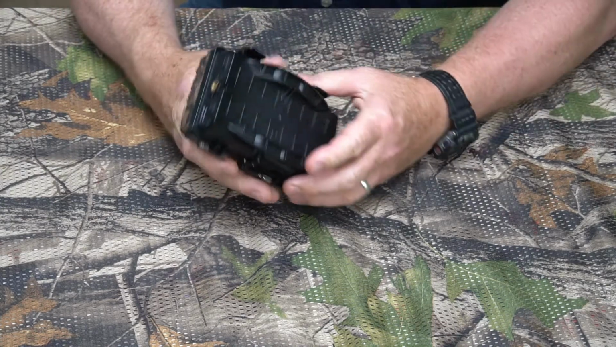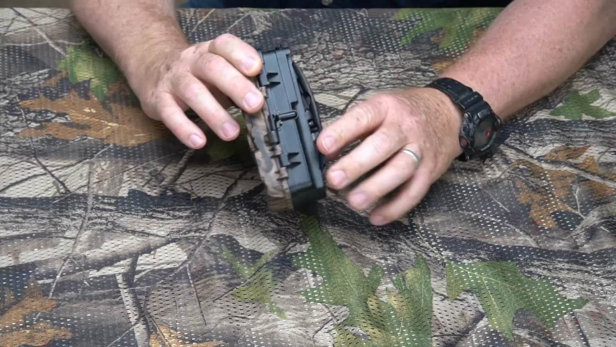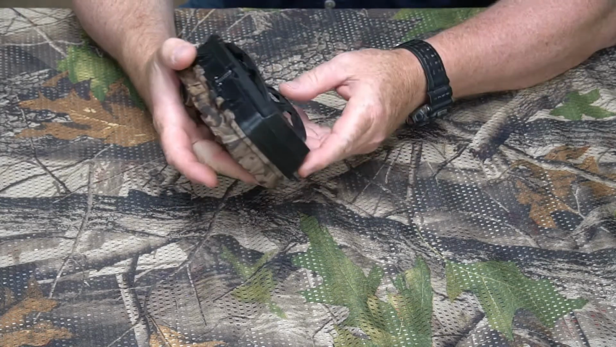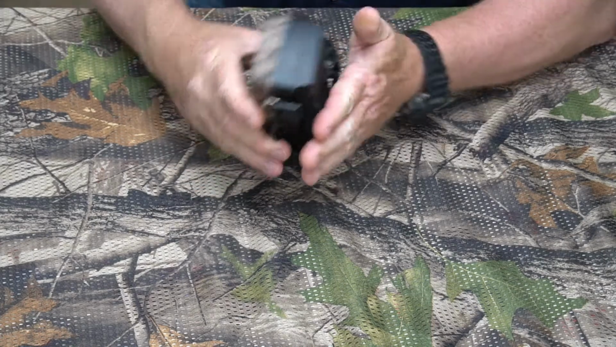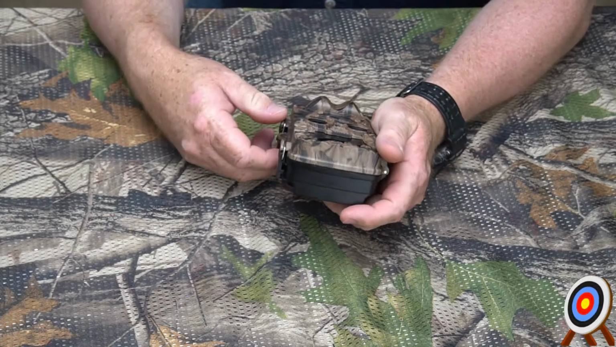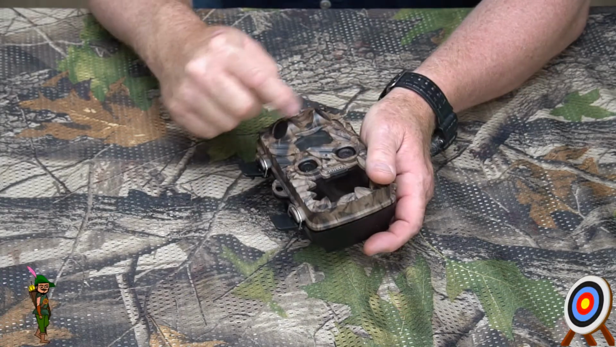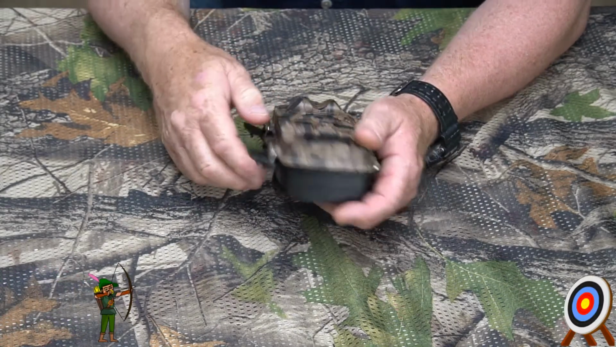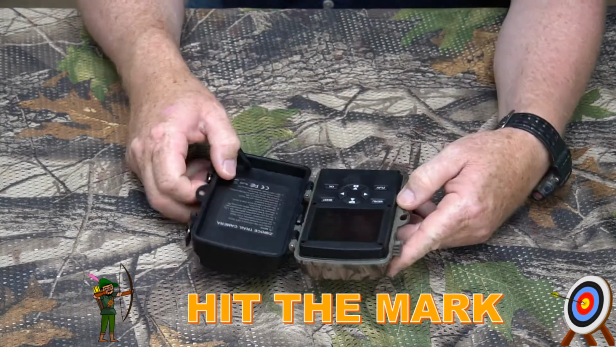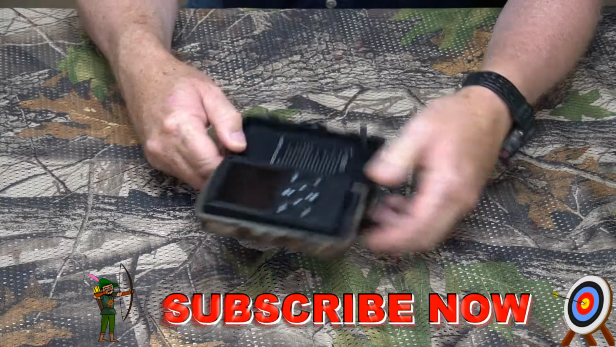The back is a little unique. It's got this kind of rounded back thing to it for like a double strap or something. That's kind of weird. I mean, it seems like that would rock some, but anyways, let's go ahead and open it up. This has got the side sensors on it here. Inside, pretty standard, pretty basic design.